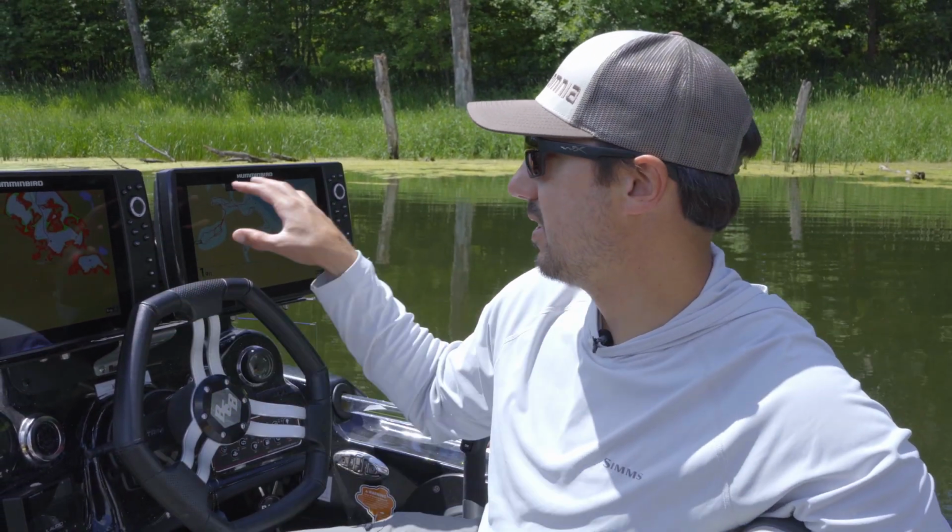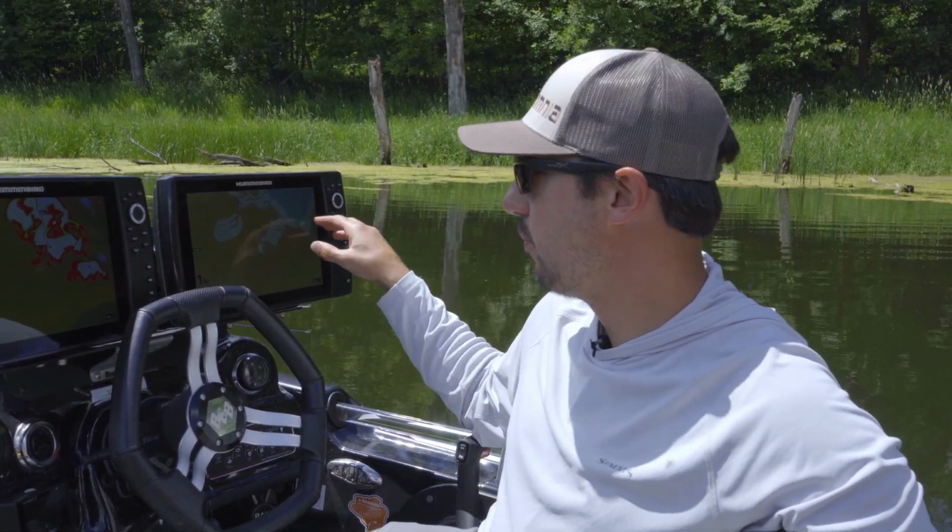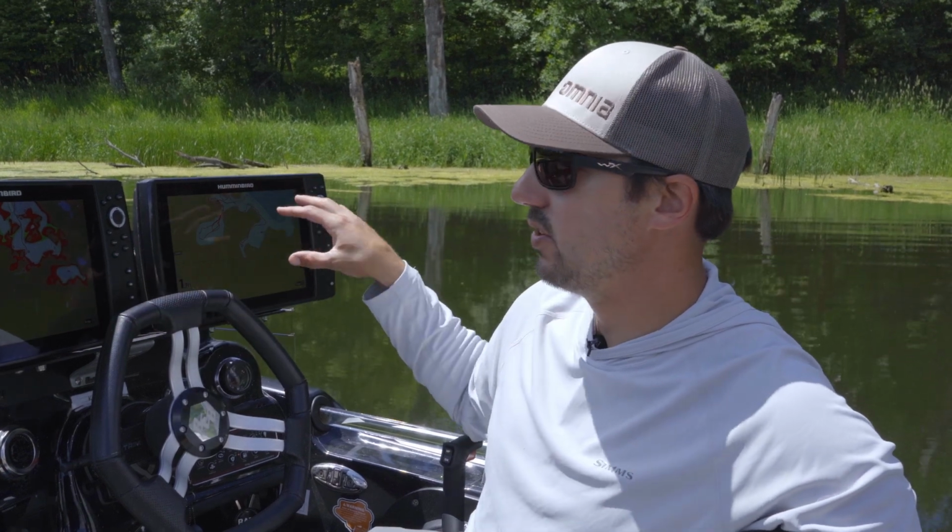So that's my setup here at the dash. Seems like a lot going on, but a pretty simplified map. Side imaging, 2D, and down imaging is mainly what I'm using it all for.